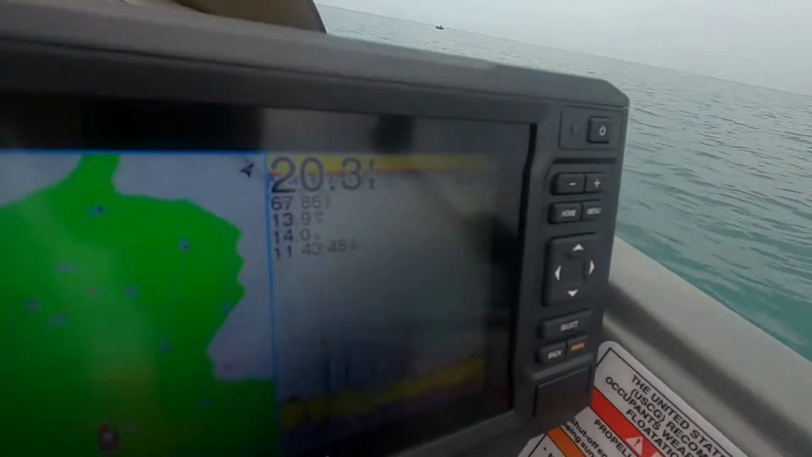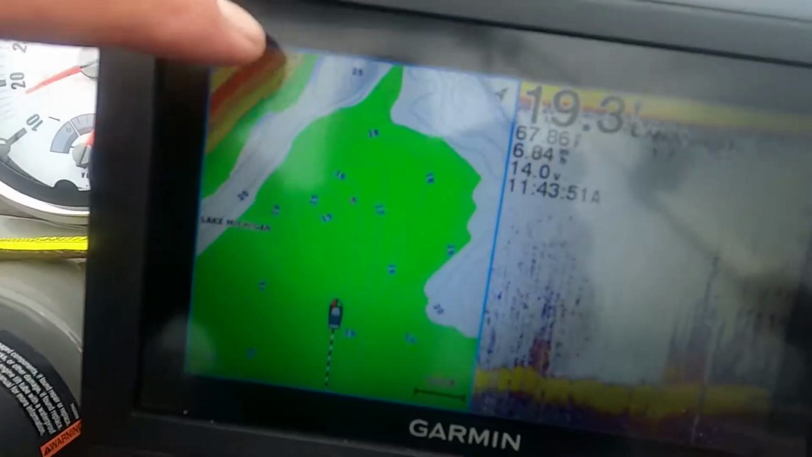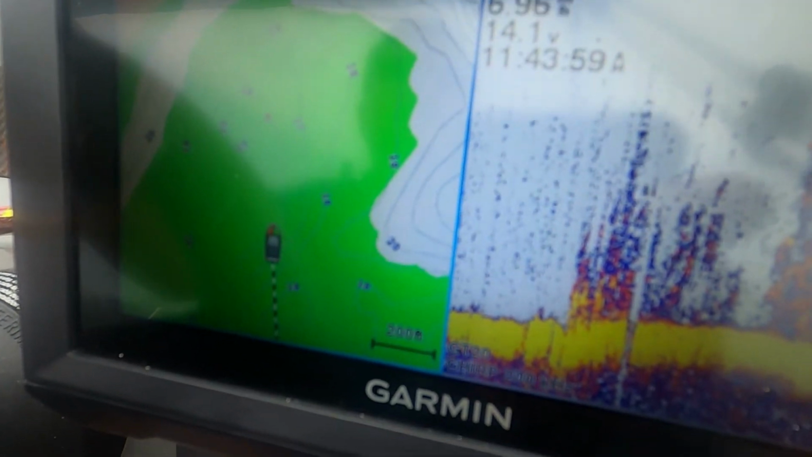Now, you see it start to open up where the ship canal goes in. Starts to open up. 25 feet, 20 feet, that's where the ship canal goes in right there. Right now we're in 17, 18 feet where you're in the green.